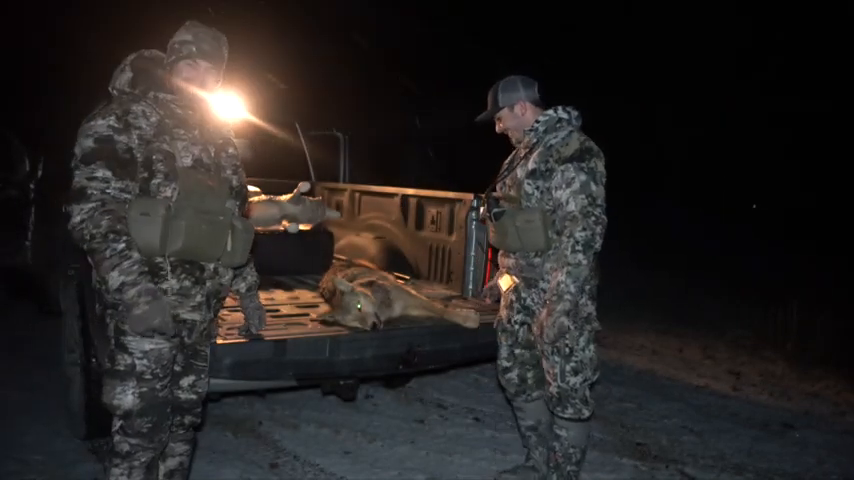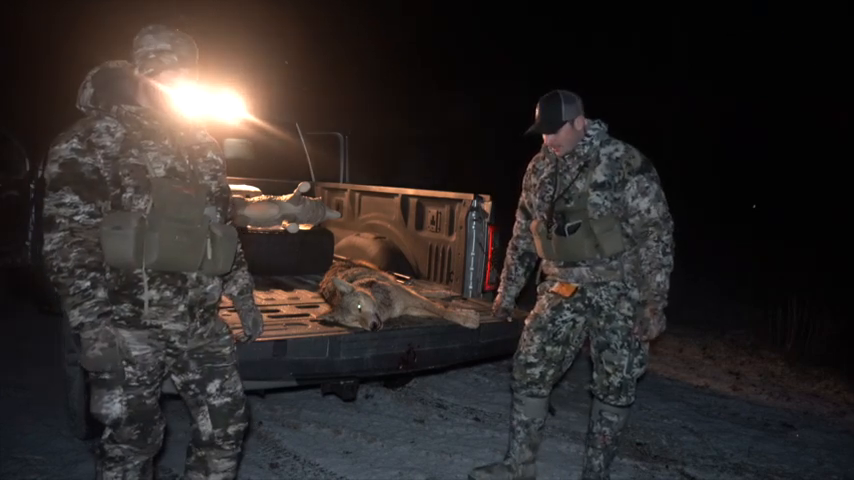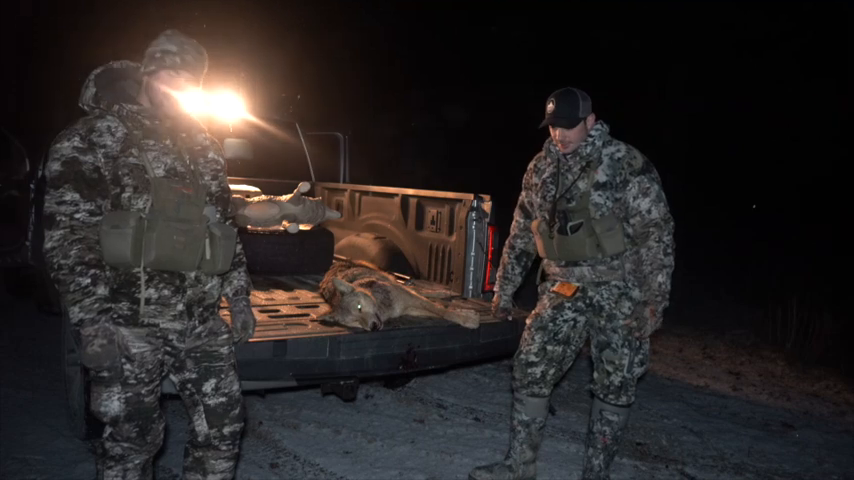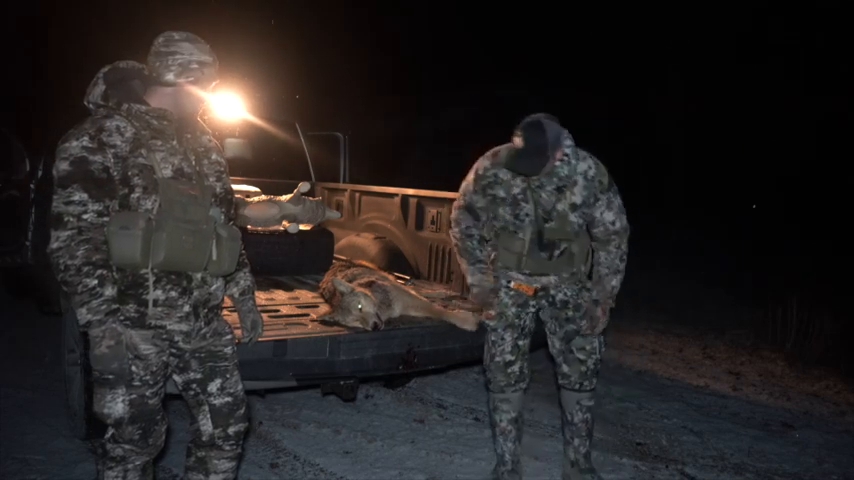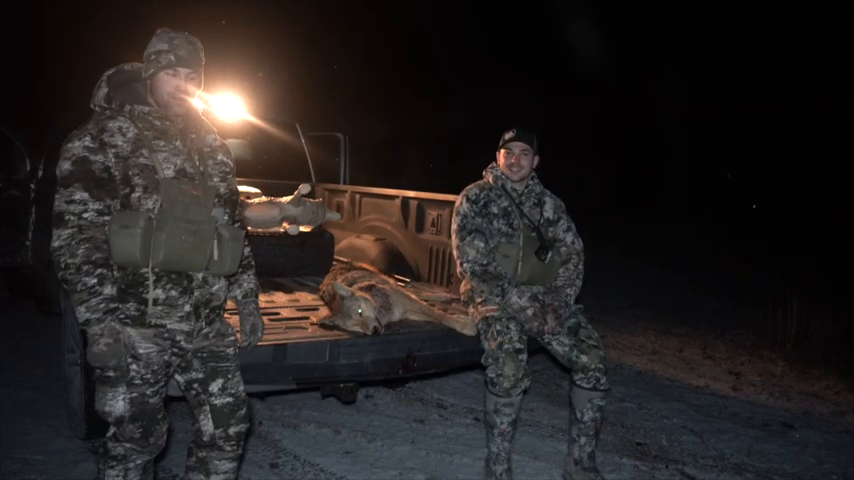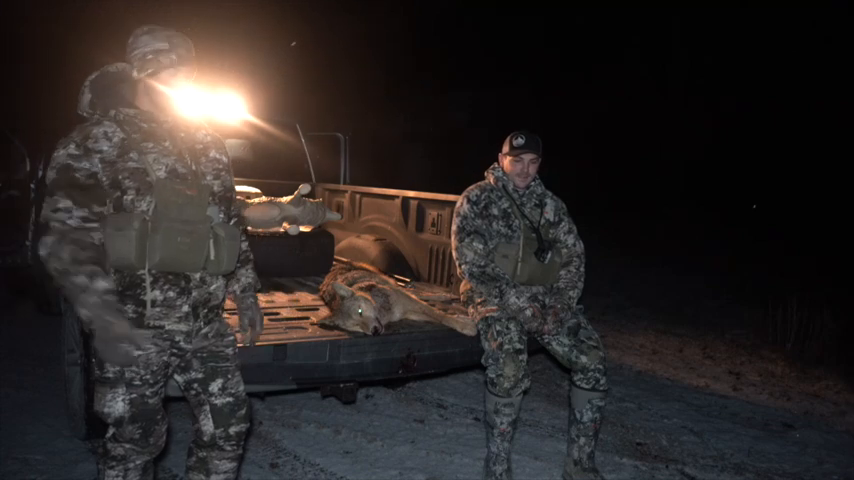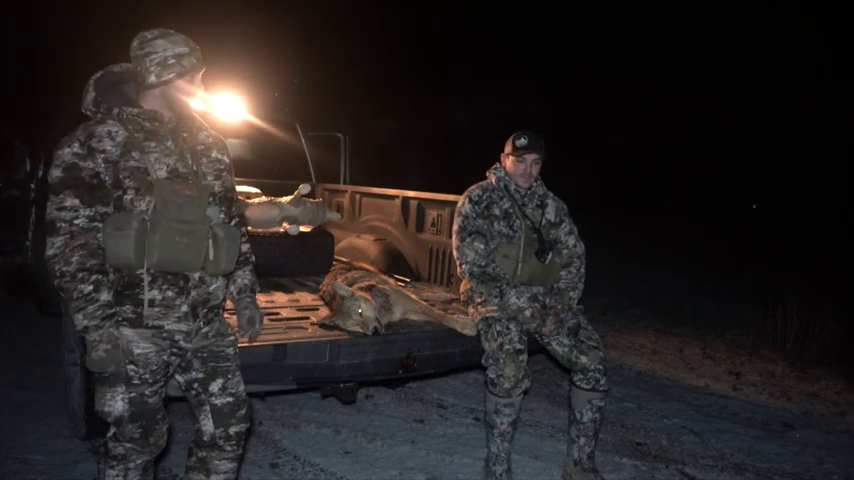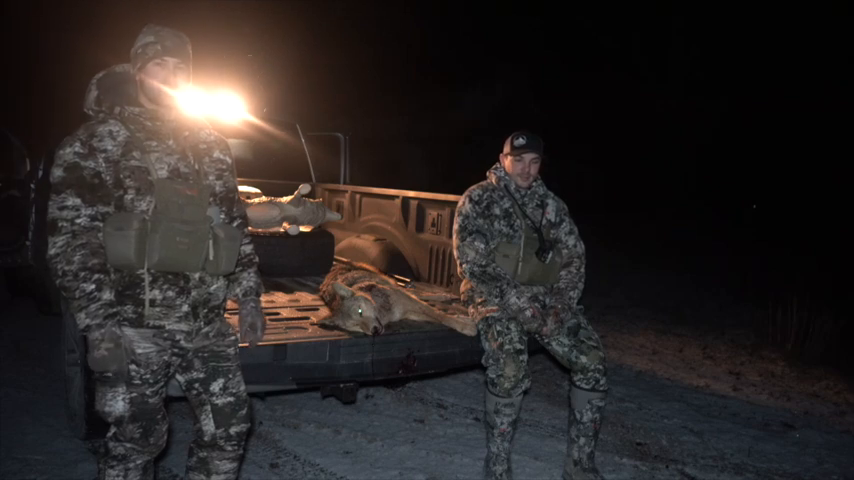Well, we've had a pretty interesting start to the night, I'd say. Yeah. It all leads to, obviously, another video, another coyote down. Yes, sir. But we went to probably the 2 spots that if a coyote was going to go hang out and look for food, those are the 2 spots we've hit so far.